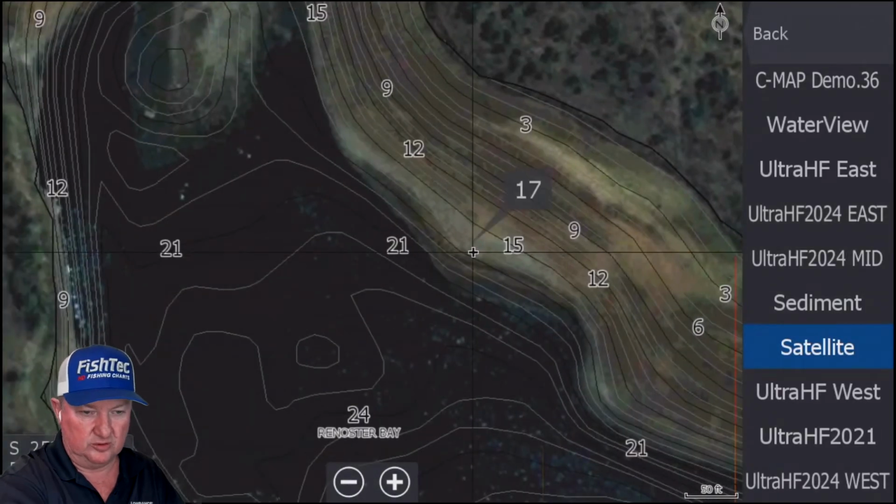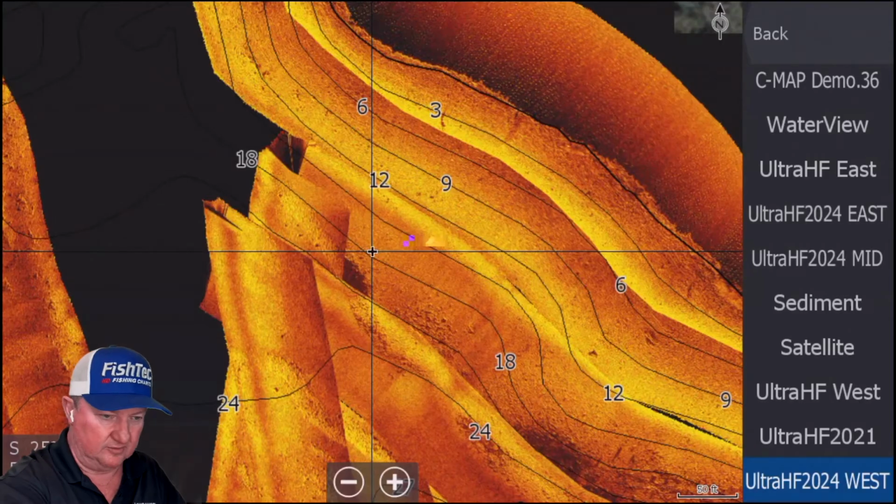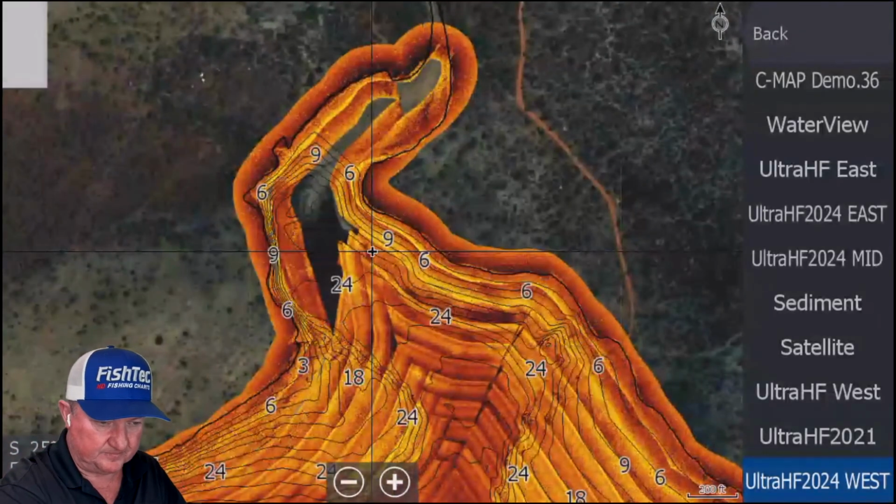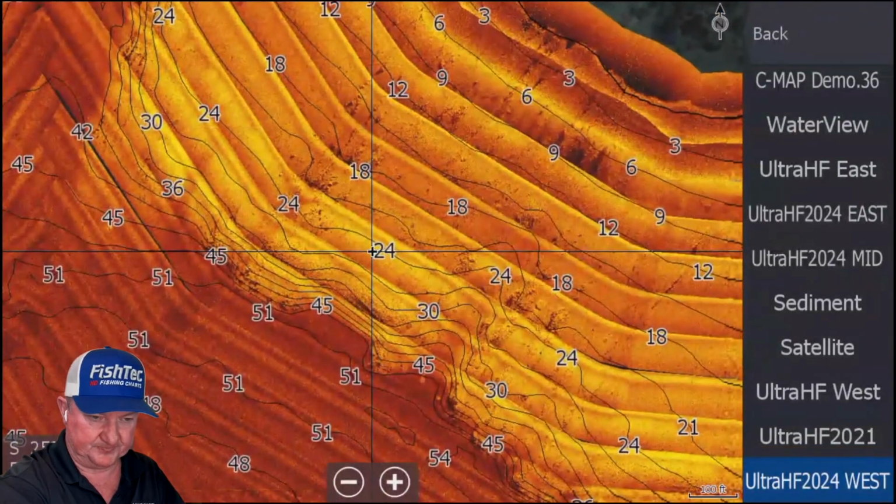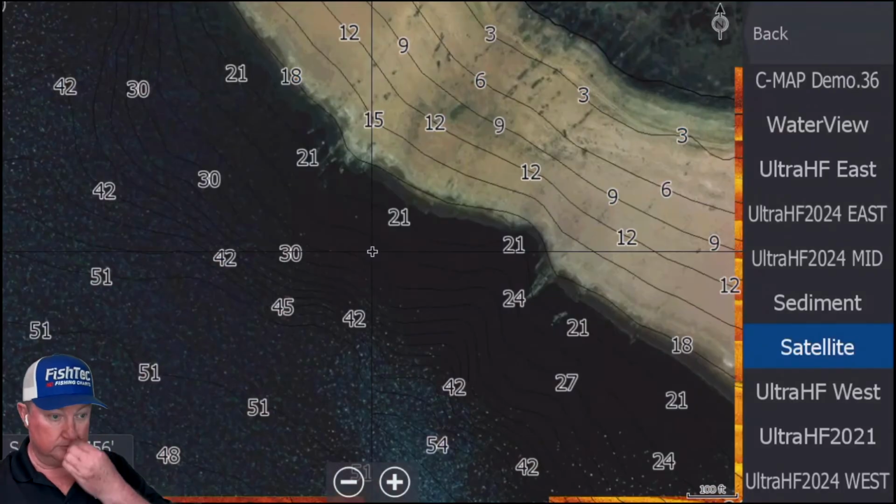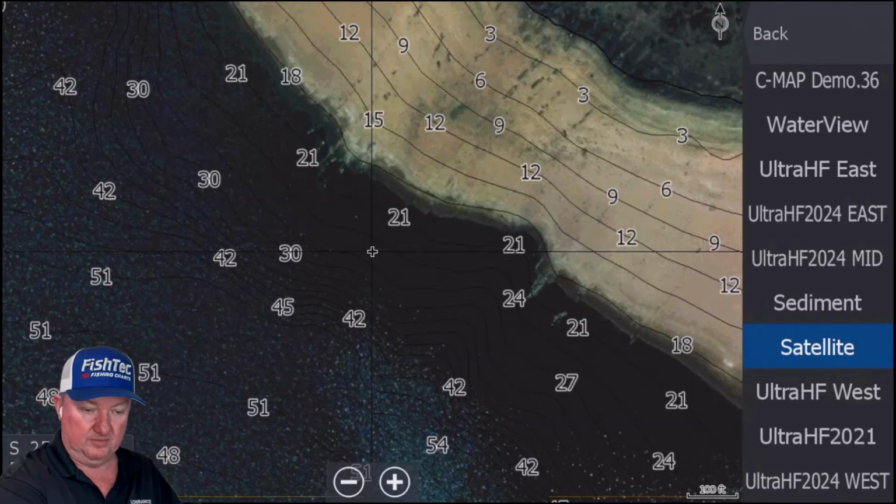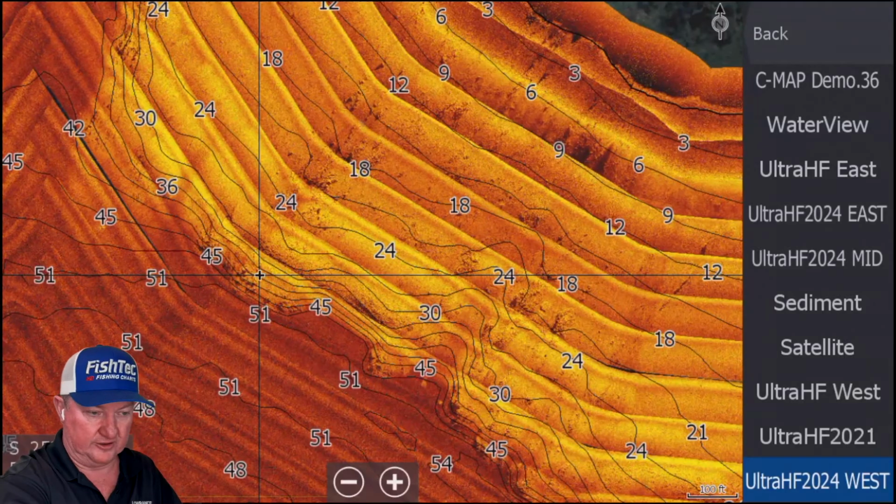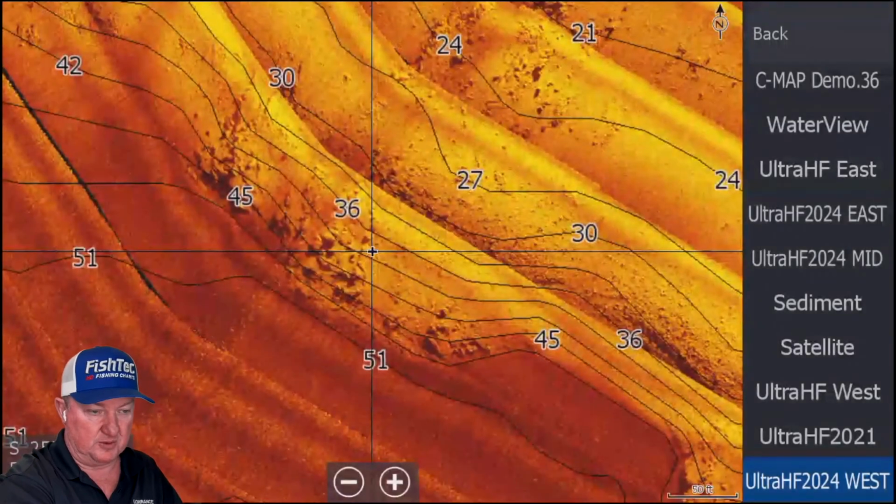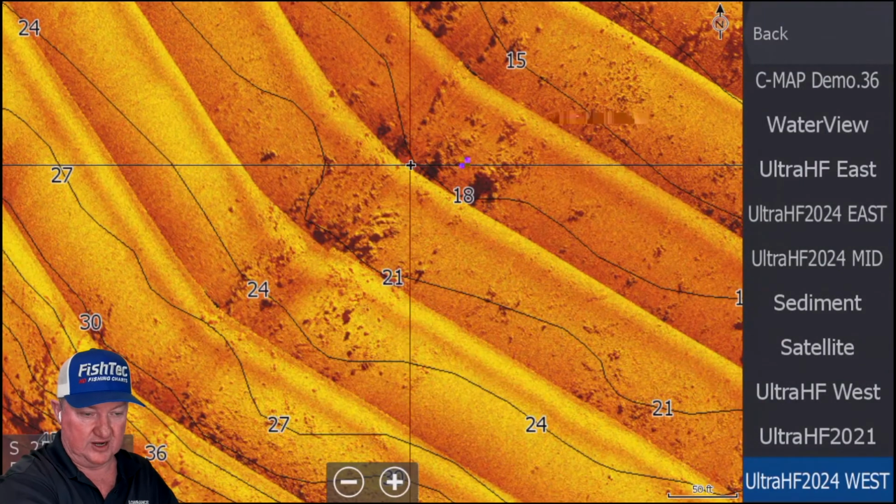This area too, there were always boats here, and if we change that over to the UltraHF West, no, that wasn't the area. This is it here. This is where the boats always were sitting. We go to our satellites. You see there? That actually does show it a little bit. But if you go to your UltraHF West, now you've really got it. And guys, these boats were all sitting like here. This was a very popular spot, and that sort of depth range.